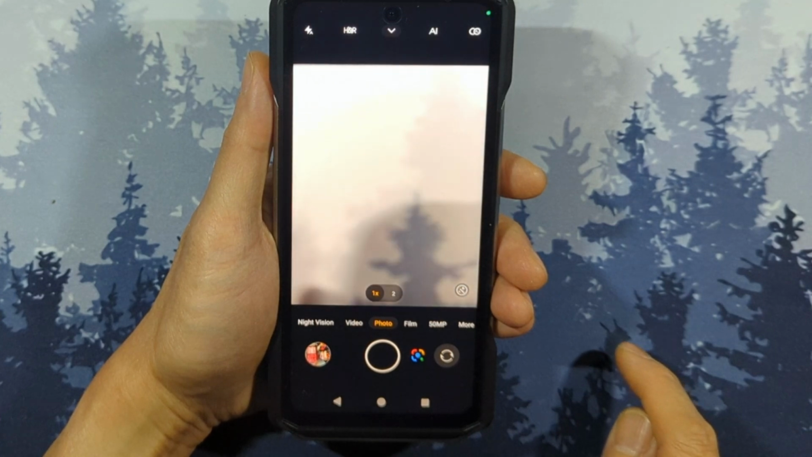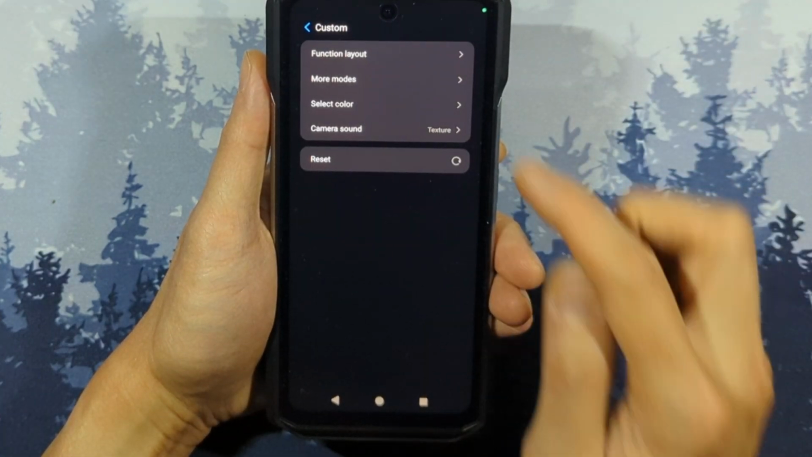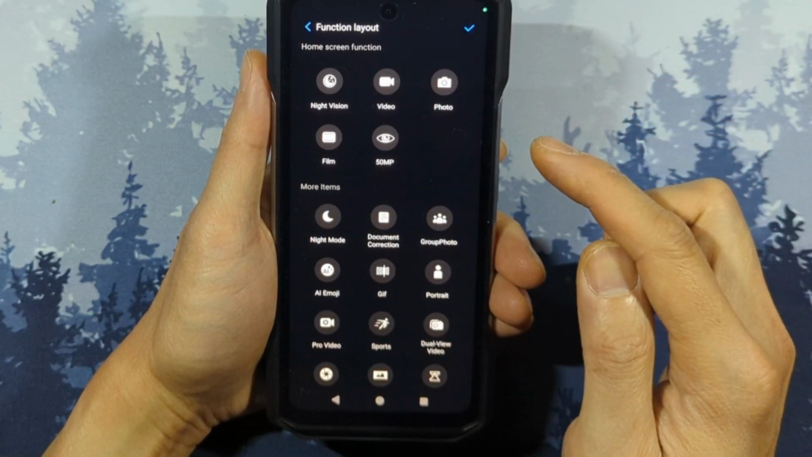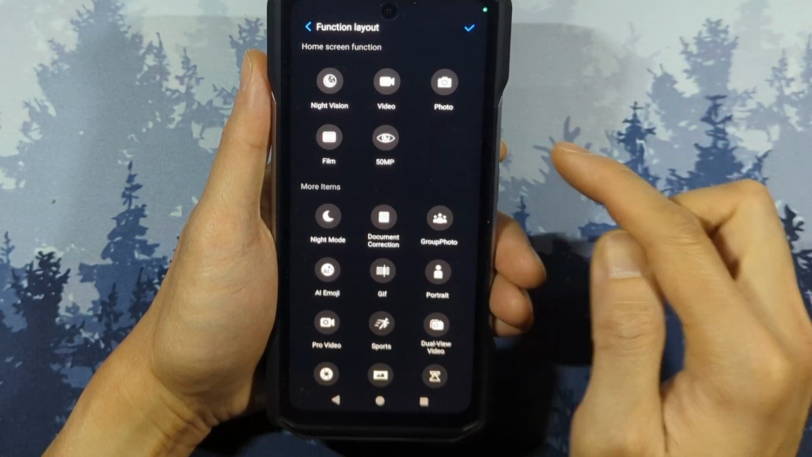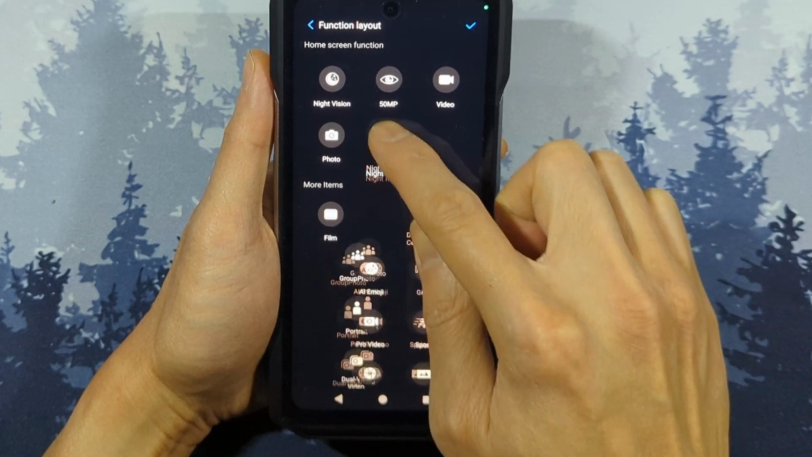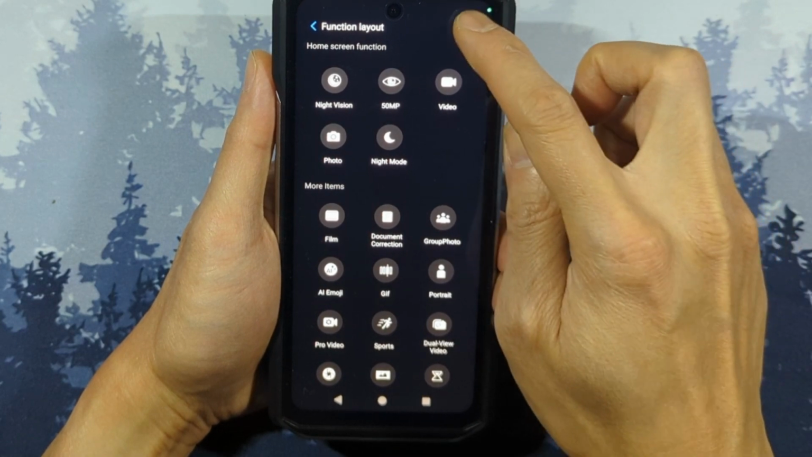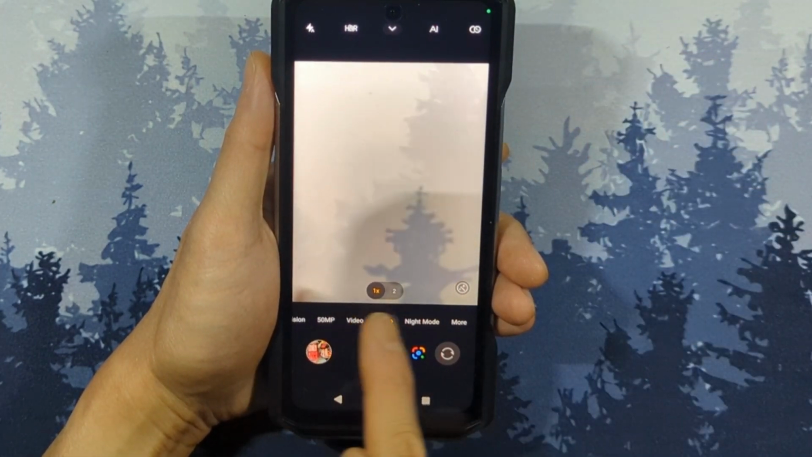One good thing about this camera app is that you can customize a lot of the settings here, such as which modes you want to appear on the main screen. For my use, I really don't have a use for the film mode, which kind of turns everything orange or grainy. So I'm going to remove that and add in the night mode. See, now I can access it without going into another screen.